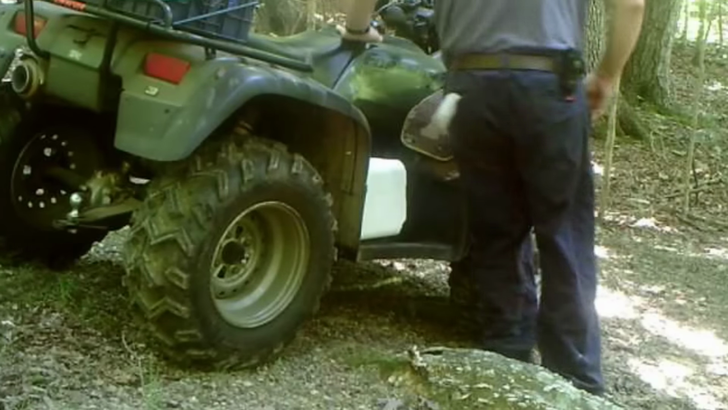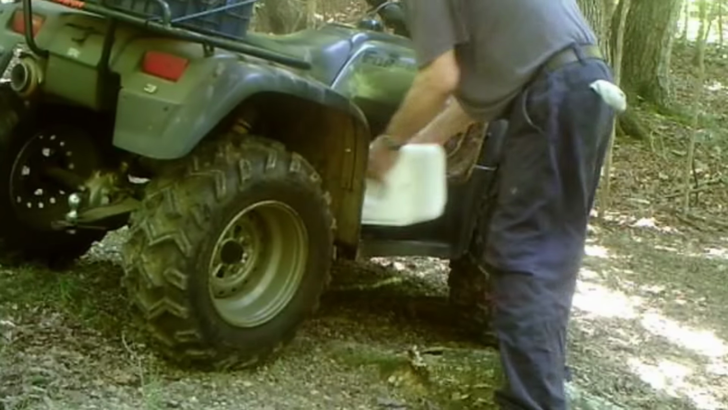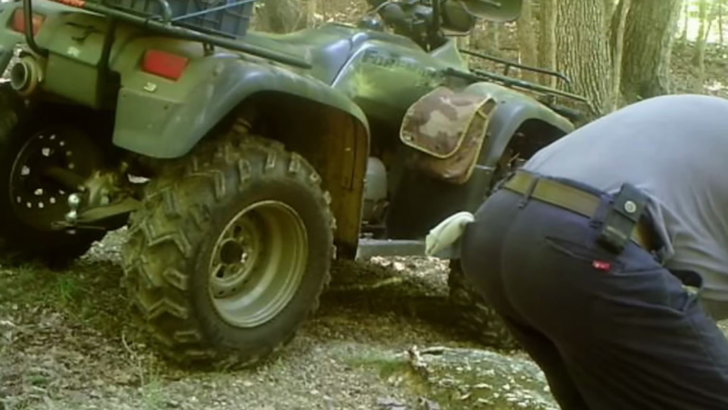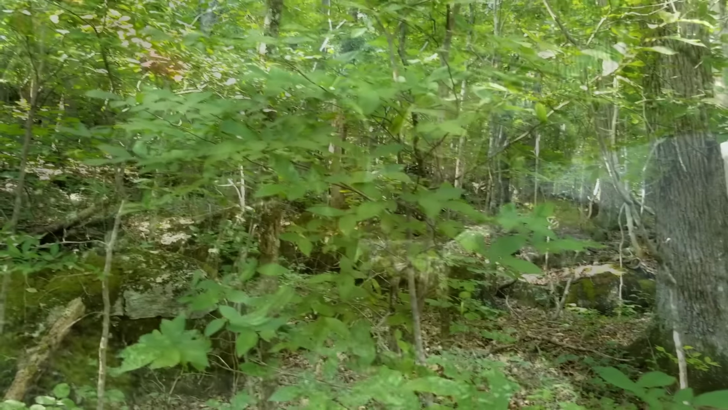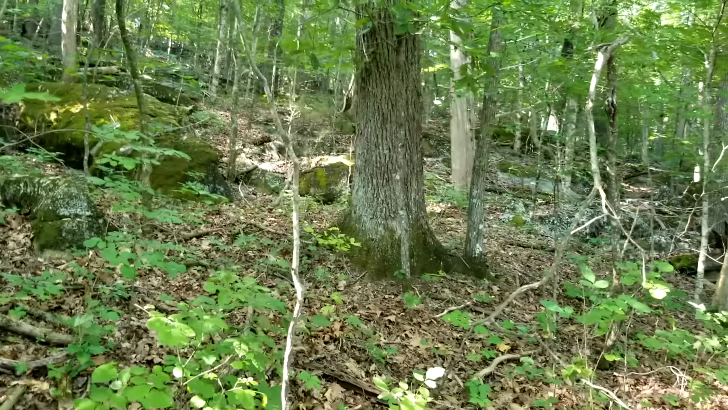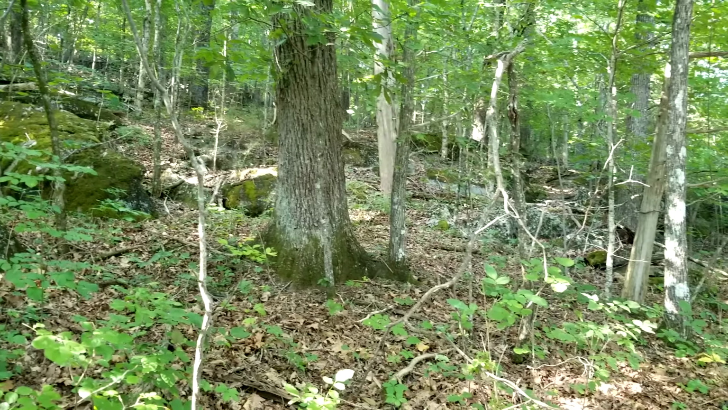Now, usually twice a year I have to change these salt blocks. These animals, in this rain, they're really going away, so I have to change them out about twice a year. And they really enjoy it too. It keeps them healthy, and they love it.